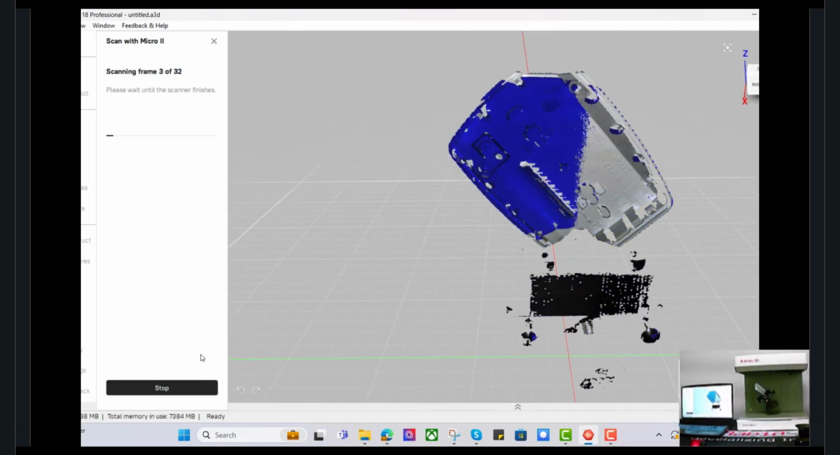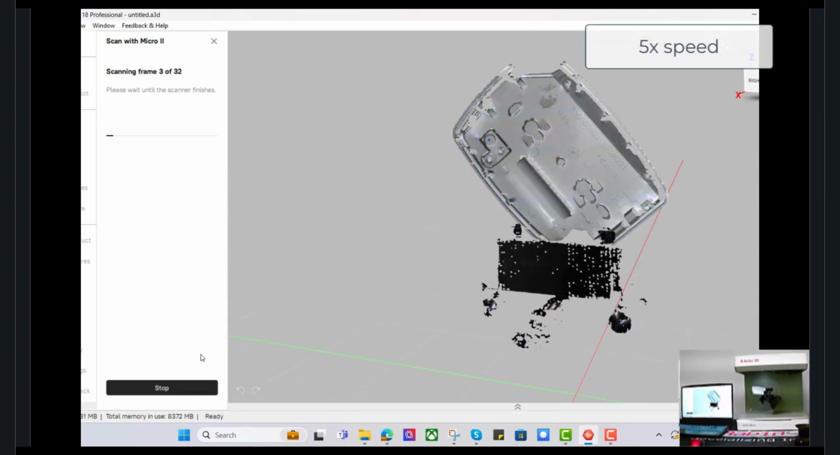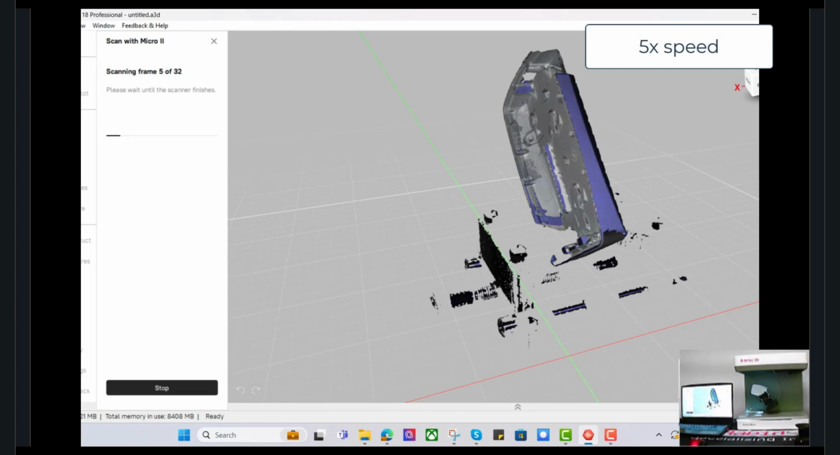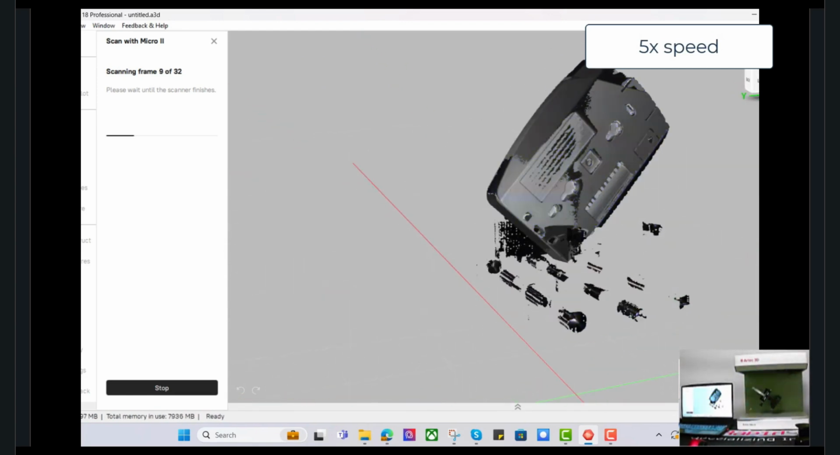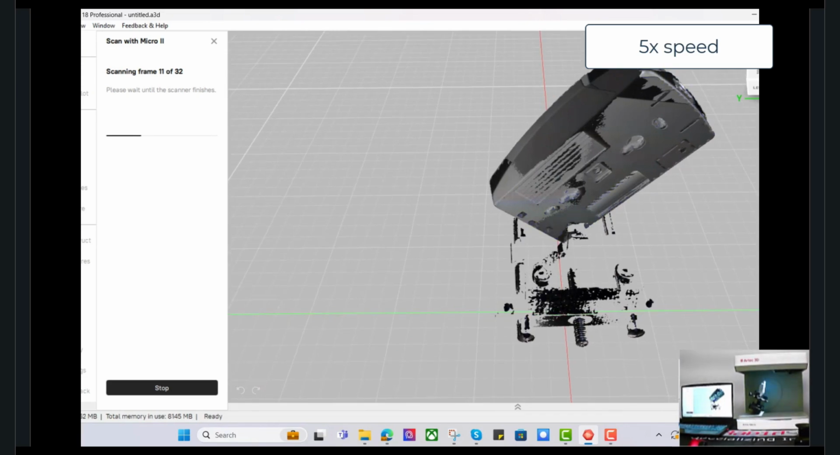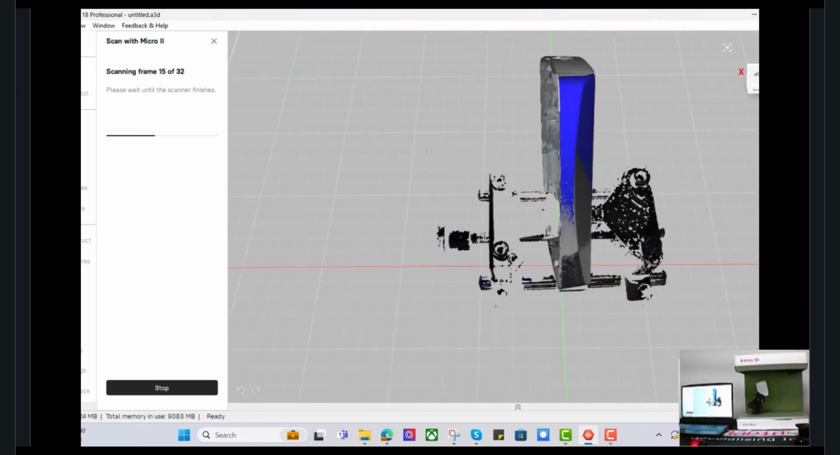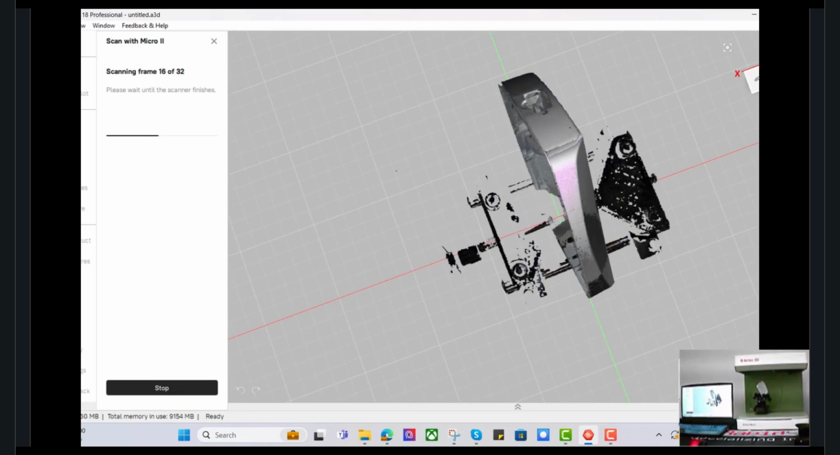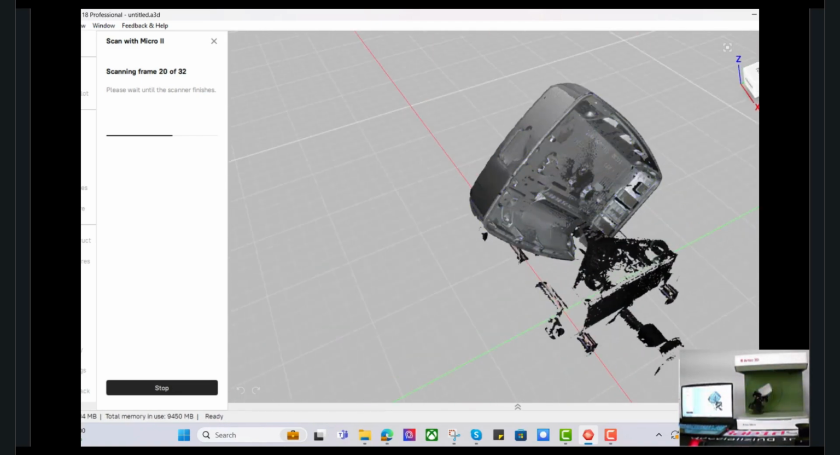There are 3 different speeds. You can go a little bit faster if you'd like. Generally, the scanner in essence makes a little bit more noise. The motors wind a little, but you can scan a part like this with 32 scans. It takes about 1.5 minutes to 2 minutes in the normal setting.